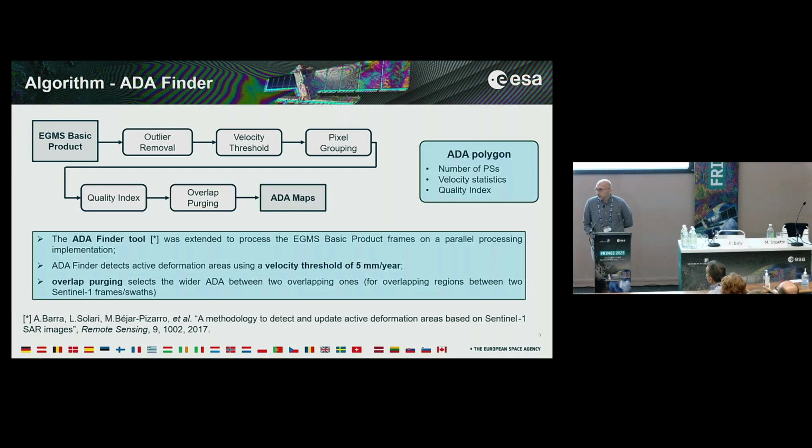Yeah, the algorithm is basically an extension of the IDA Finder tool to process the EGMS basic product frames in a parallel processing implementation. This algorithm processes directly the PS time series and velocities of the EGMS data.